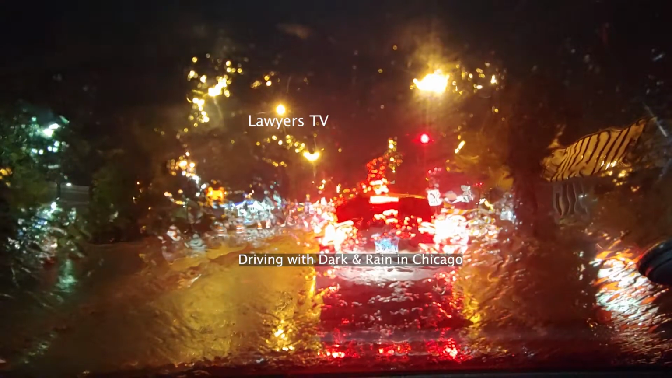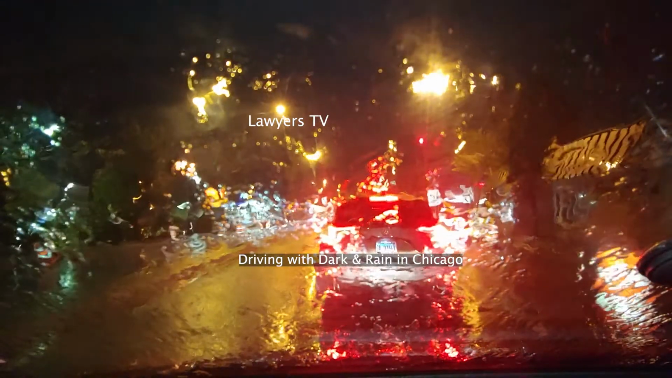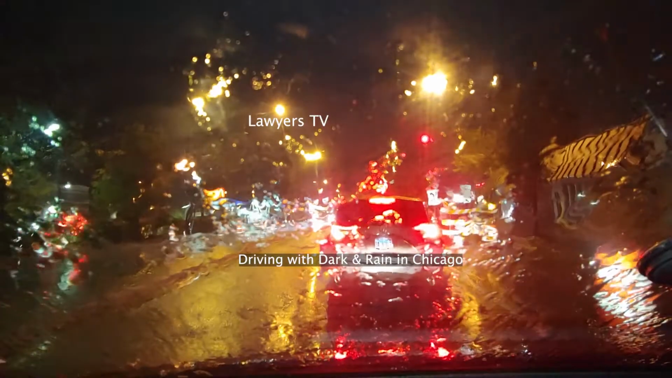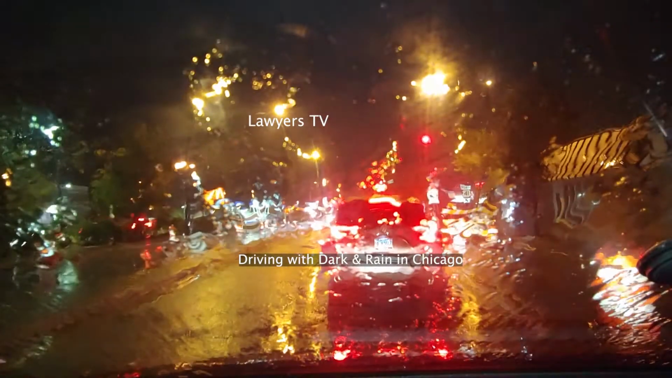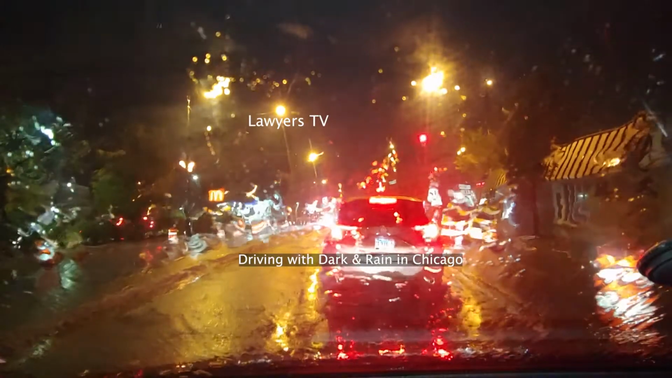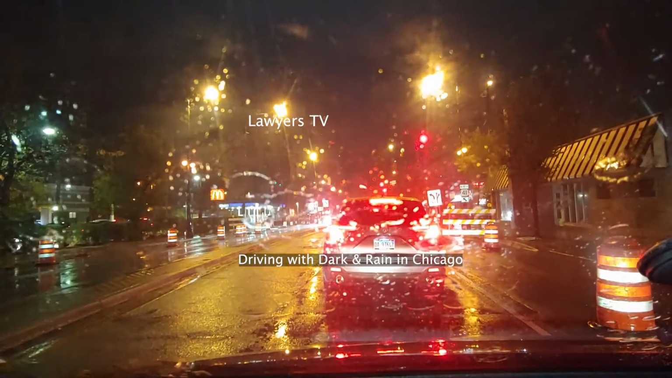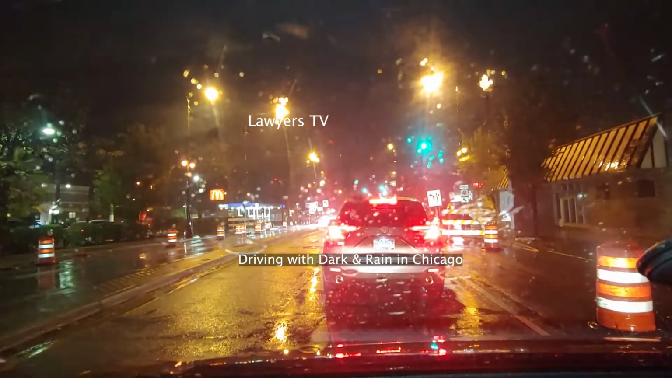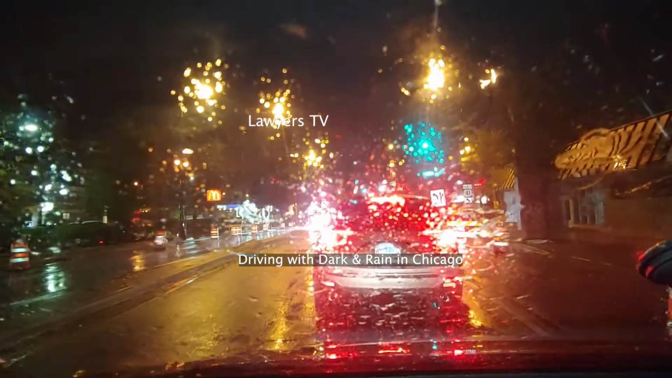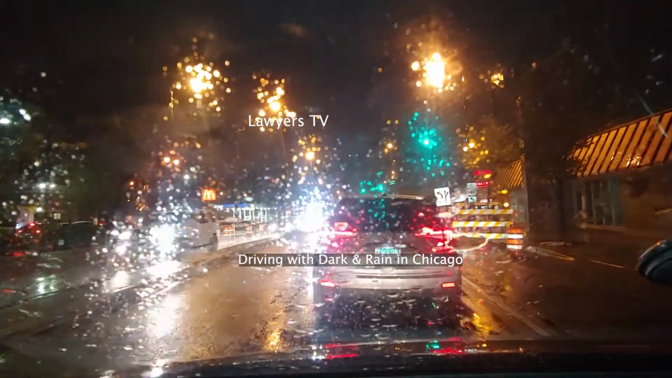Around 50 degrees, going up and down, making us happy. Sometimes rolling down the window, opening the window, and taking fresh air along with water. Rainy water. It's nice fun.